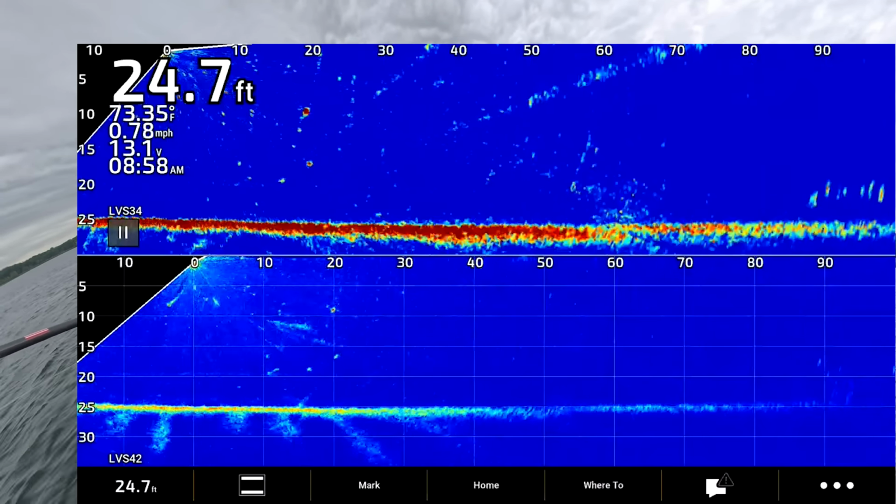Bait tracking, I think, is much better on the 42. Showing up pretty good right there.